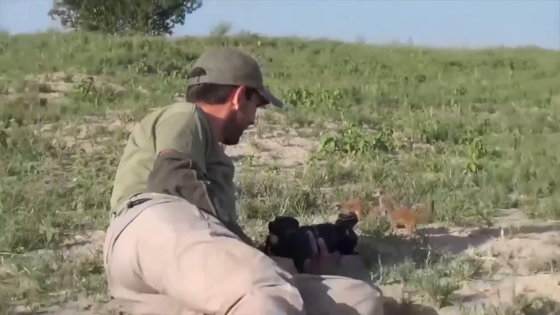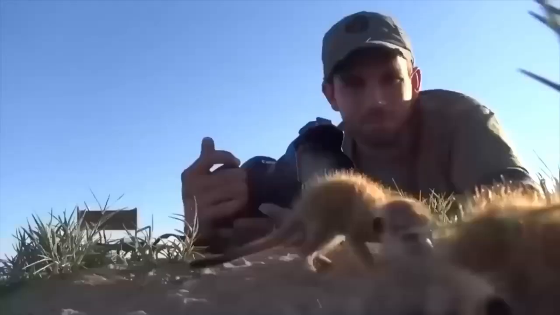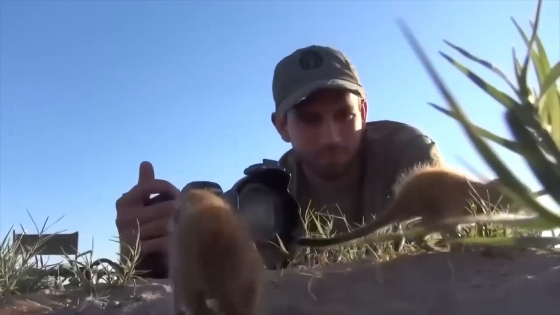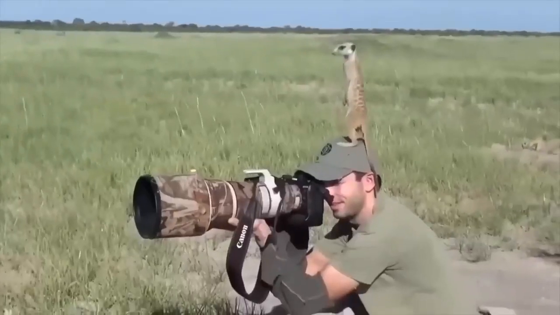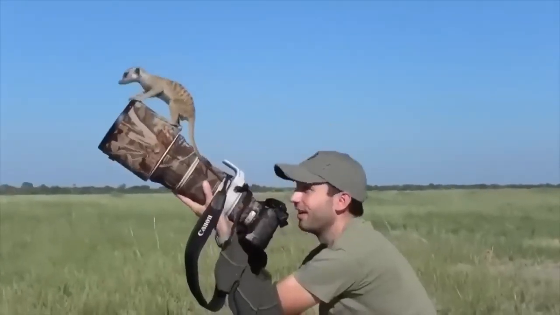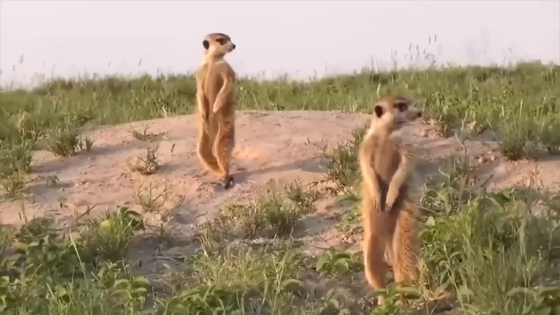Have you seen this video where a photographer was trying to capture some pictures of meerkats in their natural habitat? Well, the meerkats were not too happy being ignored, and they decided to check out the photographer instead. They climbed up on his head, back, and even his camera. These moments were called magic moments by the BBC, and we totally get why.